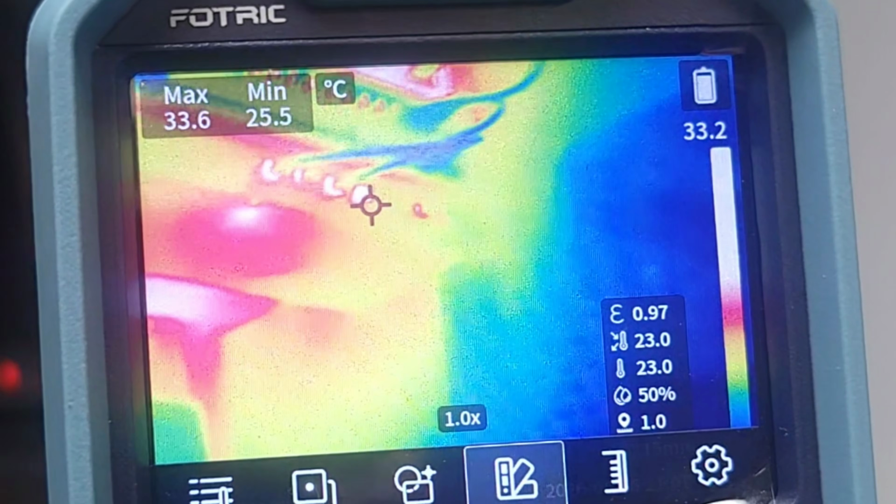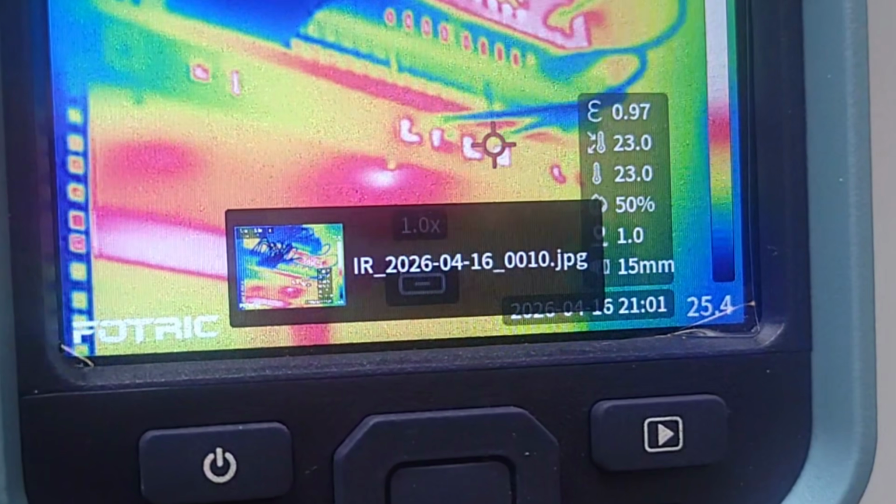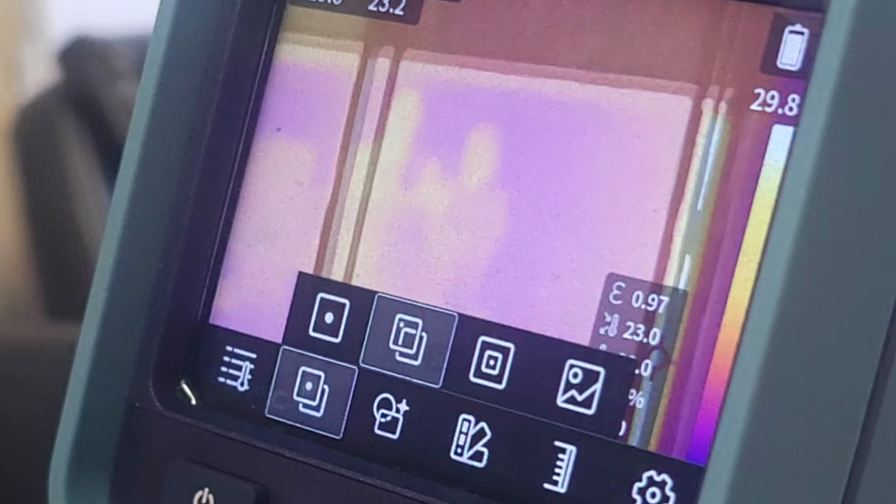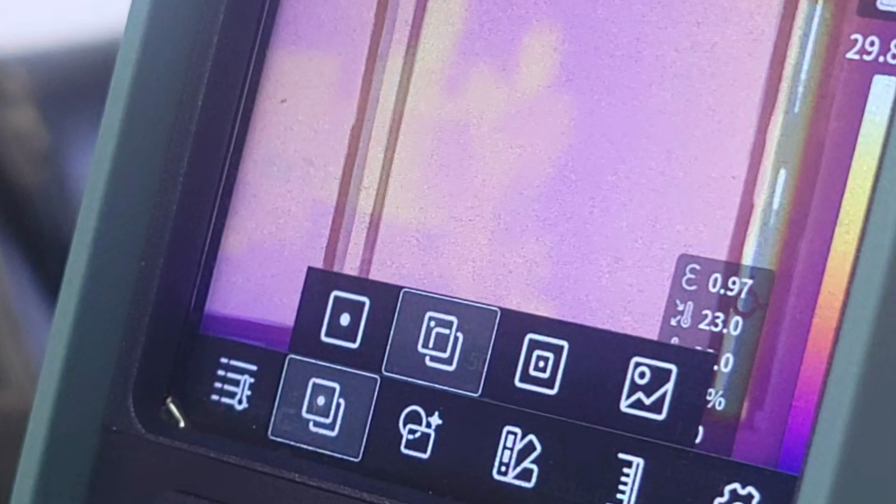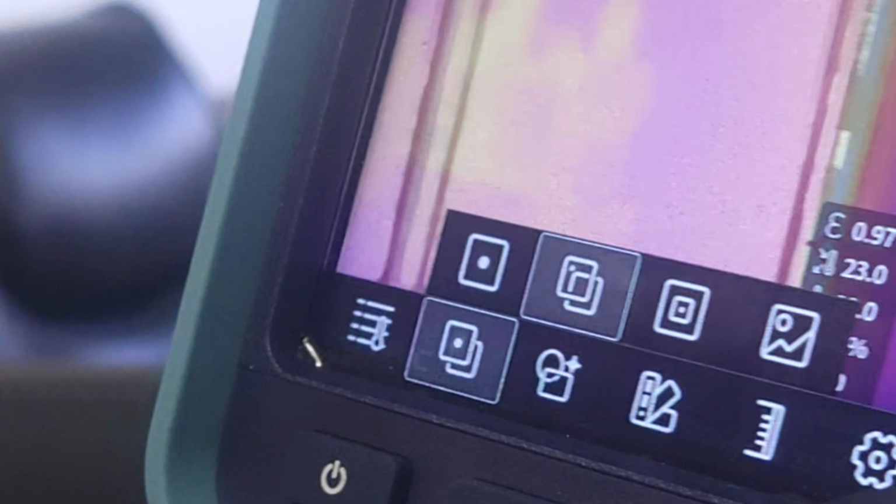Something that is really cool as well. Look at this. This was a friend and a coworker and I in front of a window. He's already left the office, and his thermal image is still there on that window. That's how sensitive the TK6 is. Unbelievable.